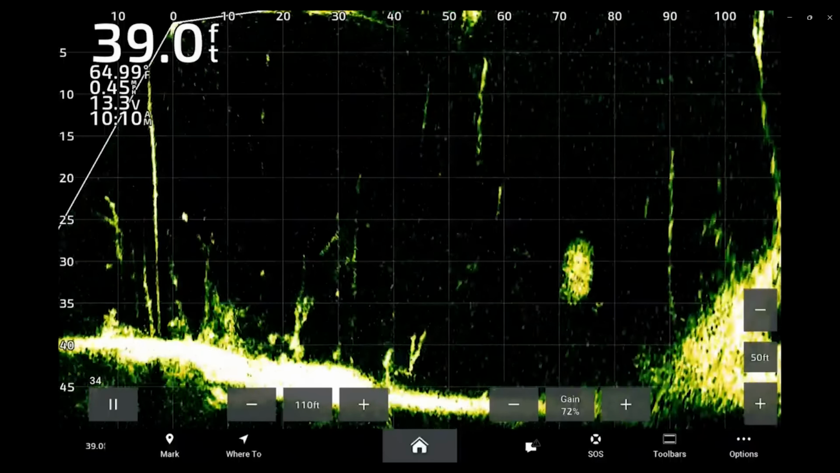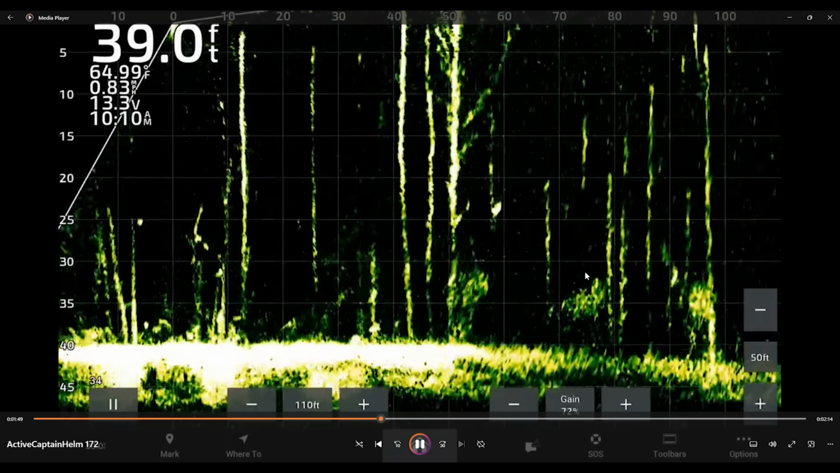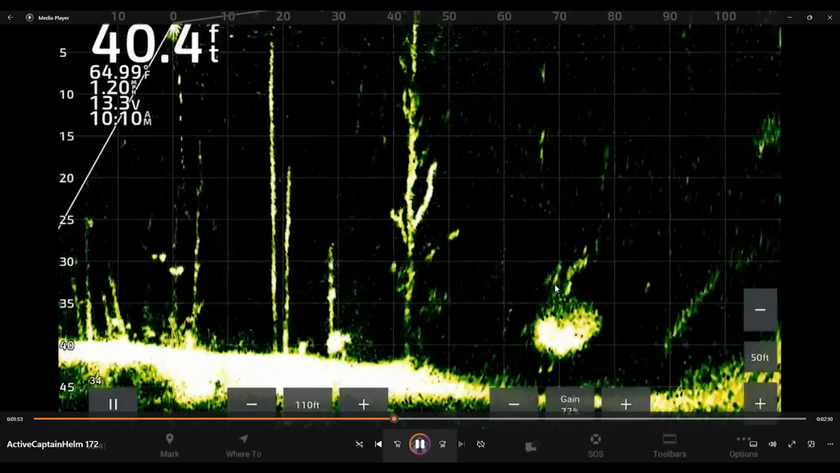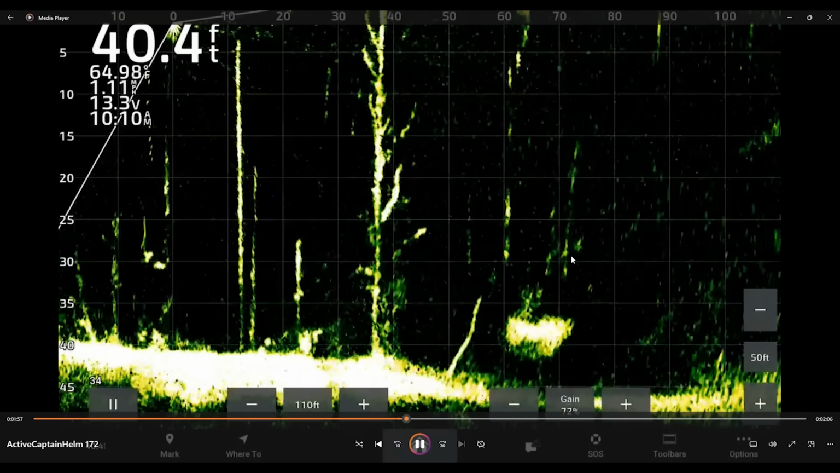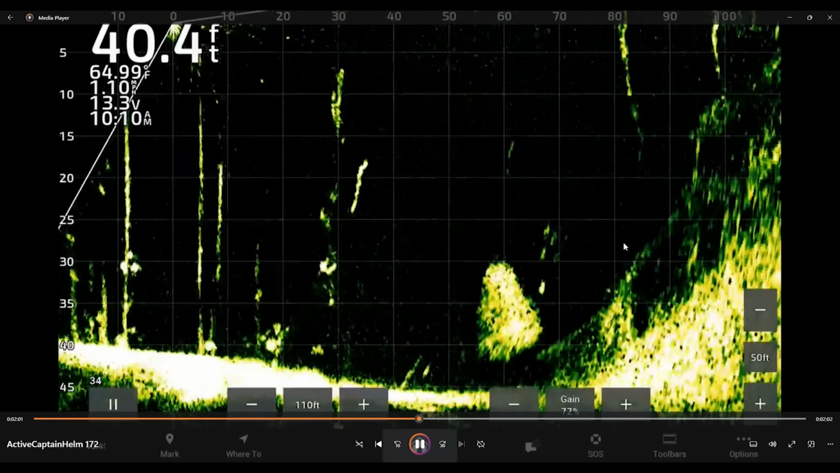Oh, but they're going to eat the bait. They pushed on the bait. You can see the bait getting pushed. They're right there behind the bait. Now look, guys, I'm moving 1.2 miles per hour. Although they go now. They're swimming. There's another school of fish.